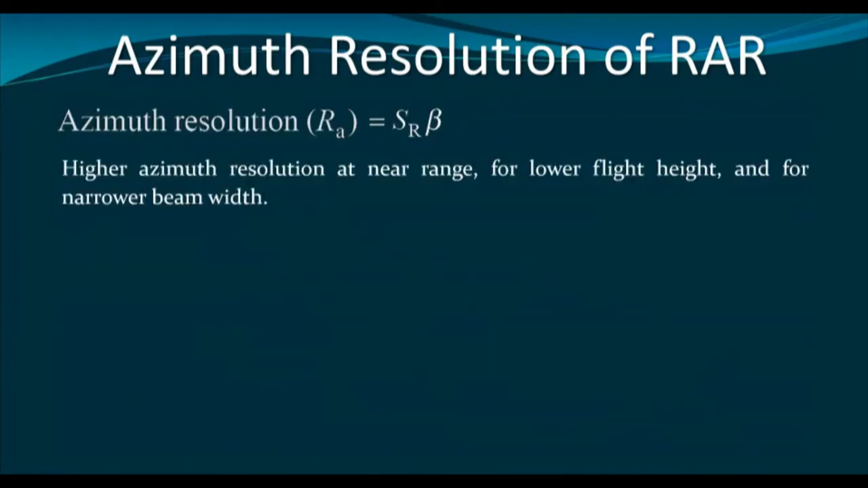Now, what is the formula to determine the azimuth resolution in real aperture radar? It depends on the slant range distance SR and beta, the beam width. So it is a product of slant range distance and the beam width. That means if the slant range distance increases, then the spatial resolution will be decreased, or we can get coarser spatial resolution. Therefore, it is dependent on the height.